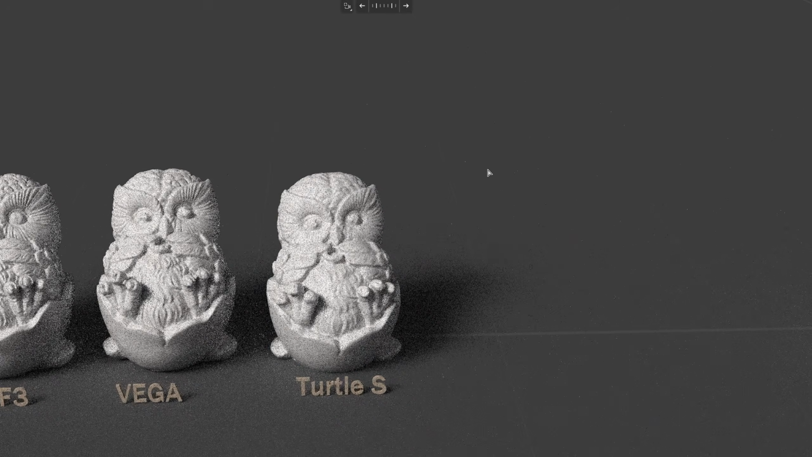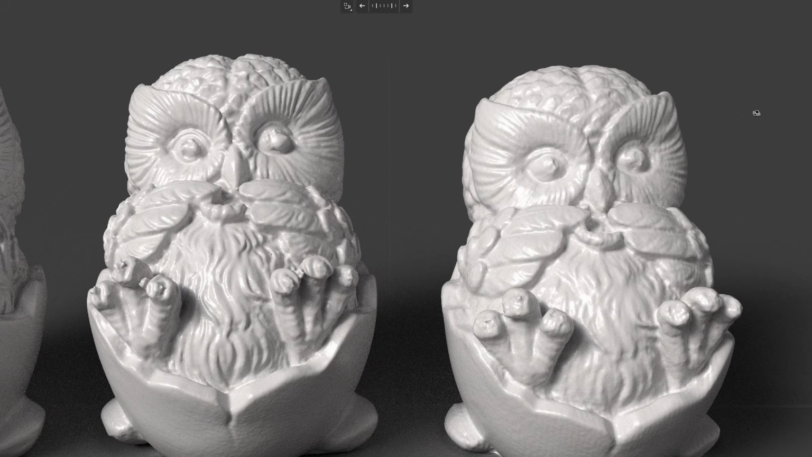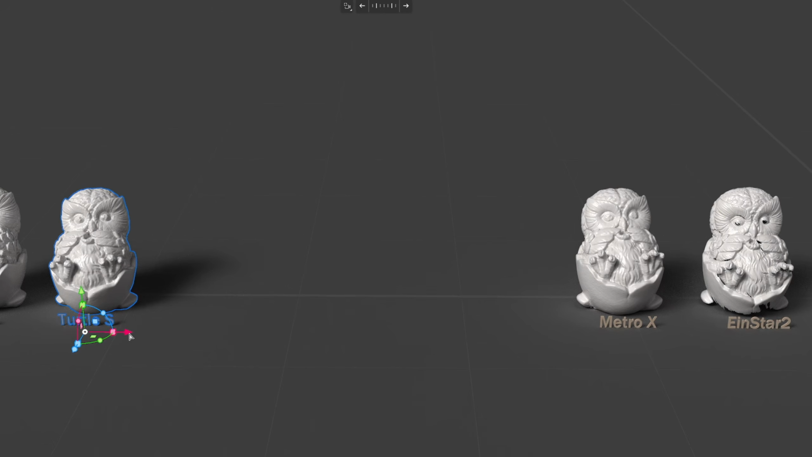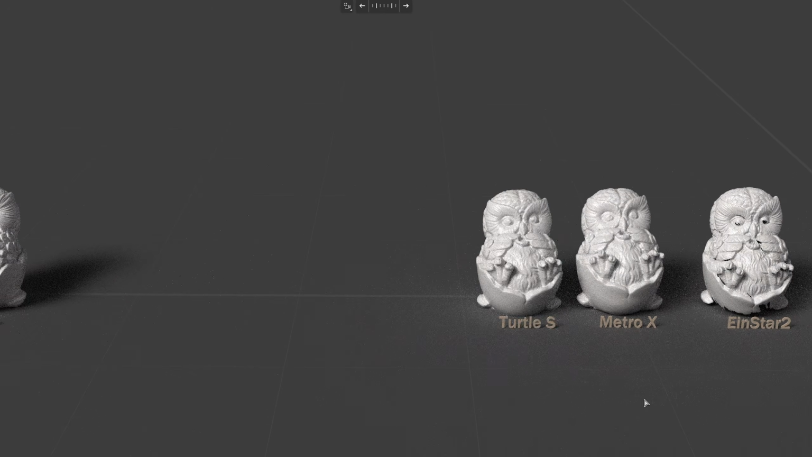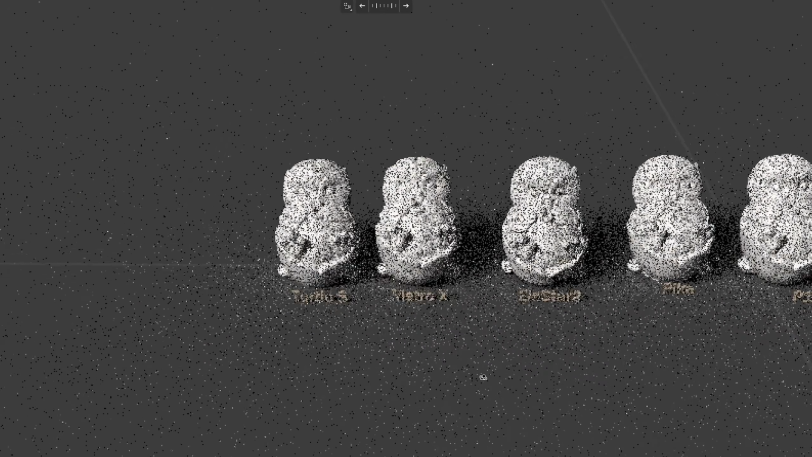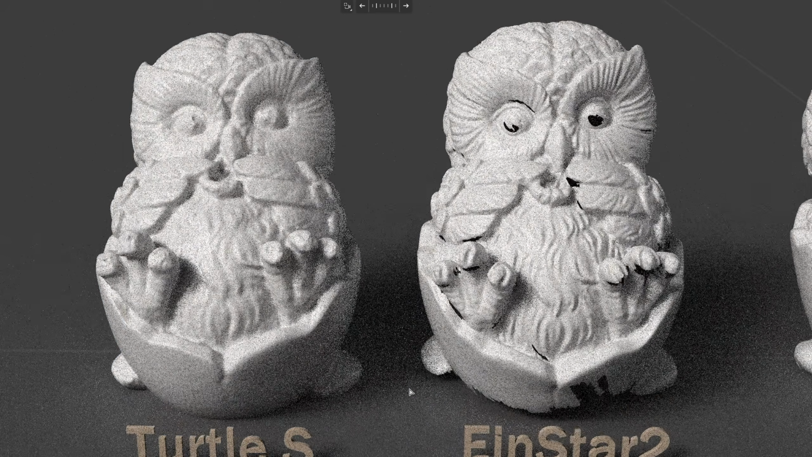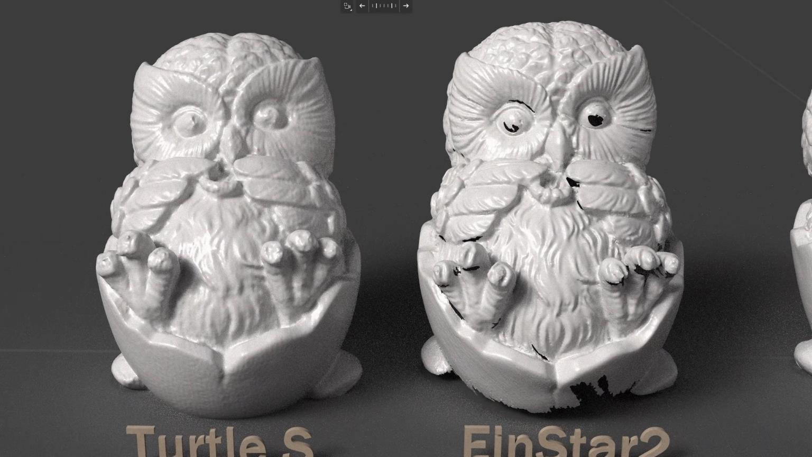Moving to the Vega. The Vega on the left shows higher resolution than the Turtle S. The MAV 3 also produces significantly higher resolution. Both MAV 3 and Turtle are the same type of structured light scanner. I rarely say this, but Metro X produces better results than Turtle S with noticeably higher resolution. Insta2 is a laser scanner and it produces better results than the Turtle S.